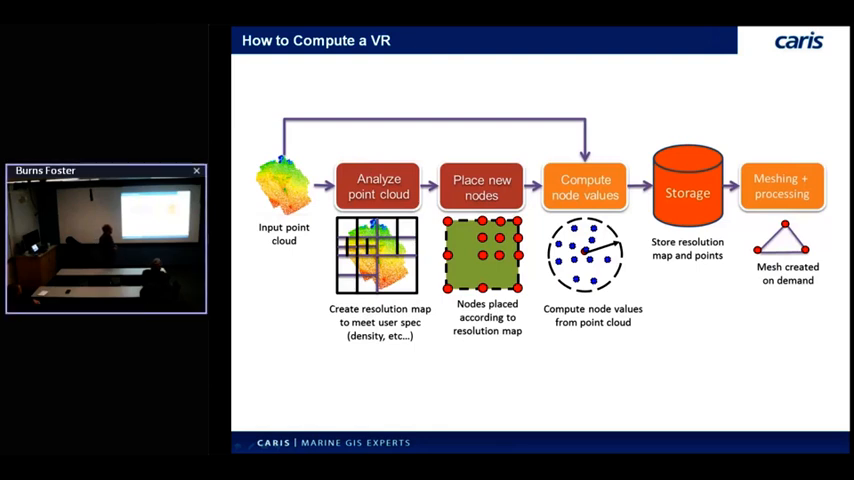At that point, once we have the grid nodes computed, we store them in our Caesar format. So those of you that have used CARIS before would be familiar with Caesar. That's our gridded and point cloud storage format. We've had it around for a number of years now. Very efficient. It uses a chunking and a tiled resolution pyramid. We divide the data set up into distinct squares under the hood. And we create coarser representations of the data as well.